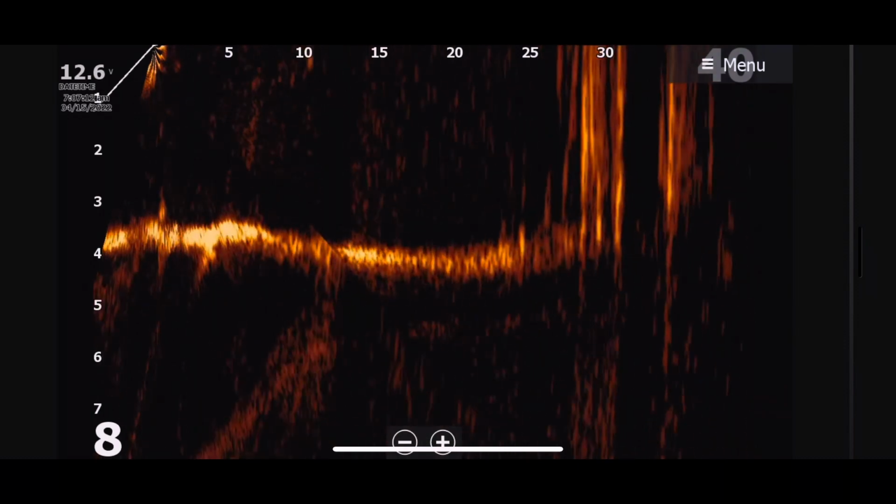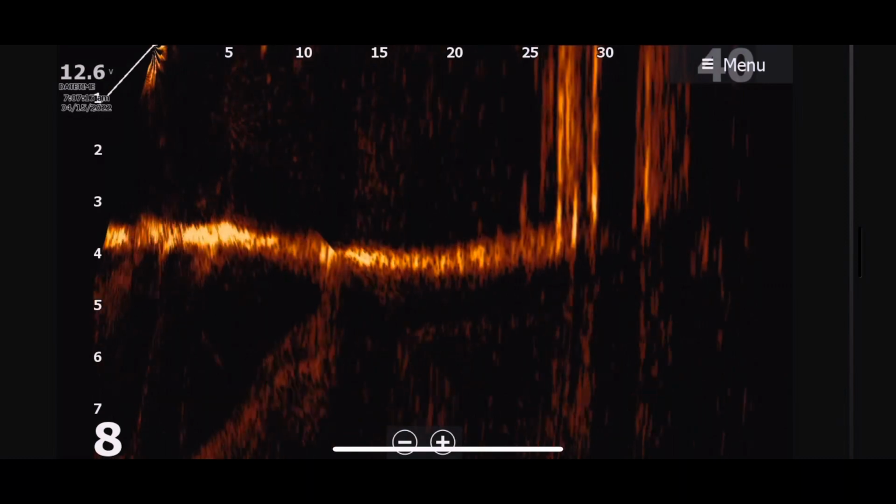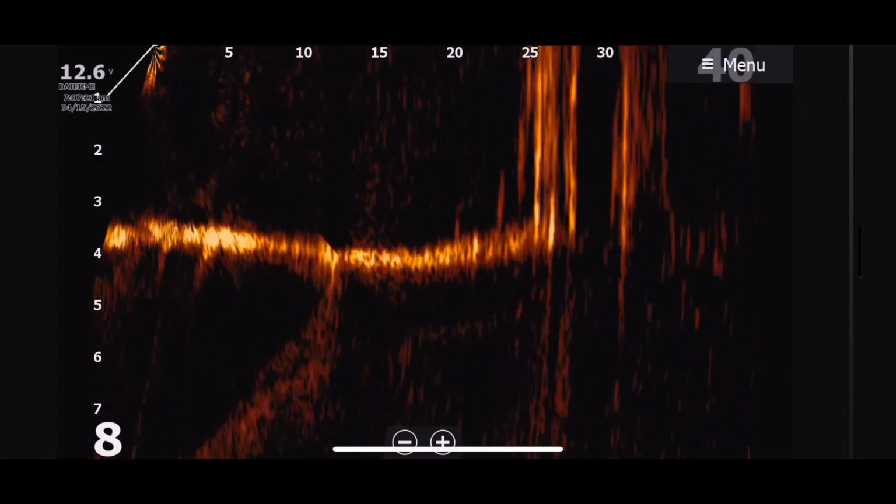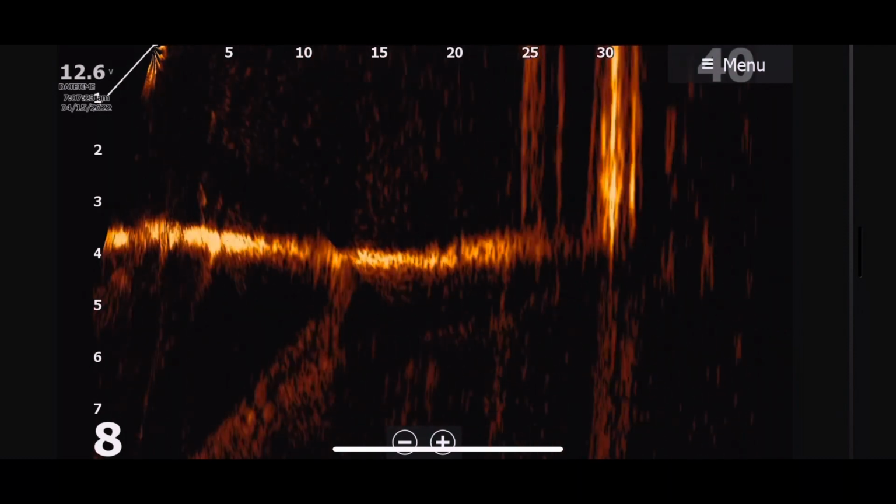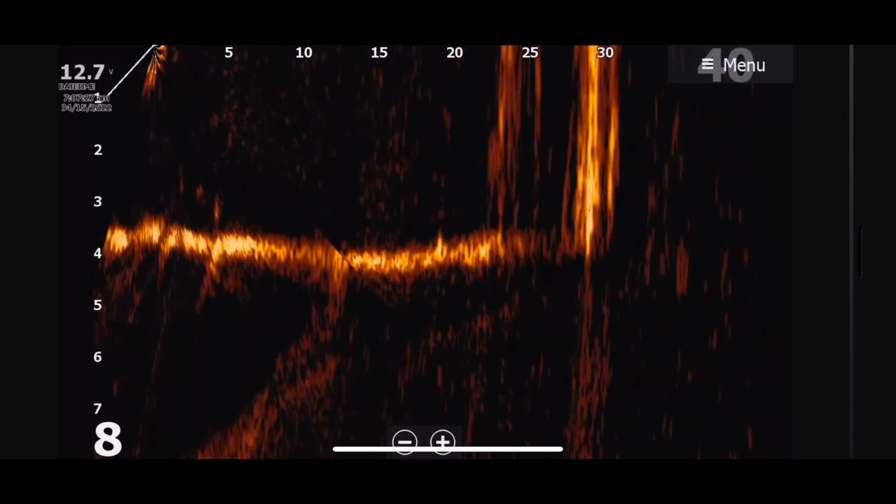Lowrance got that down pat. 40 foot forward range. I like to go double the depth. If I'm in 4 foot, I like to go about 8, 5 foot about 10. It doesn't have to be exact, but I do that for two purposes. Josh Jones always doubles his depth or fairly close to it.